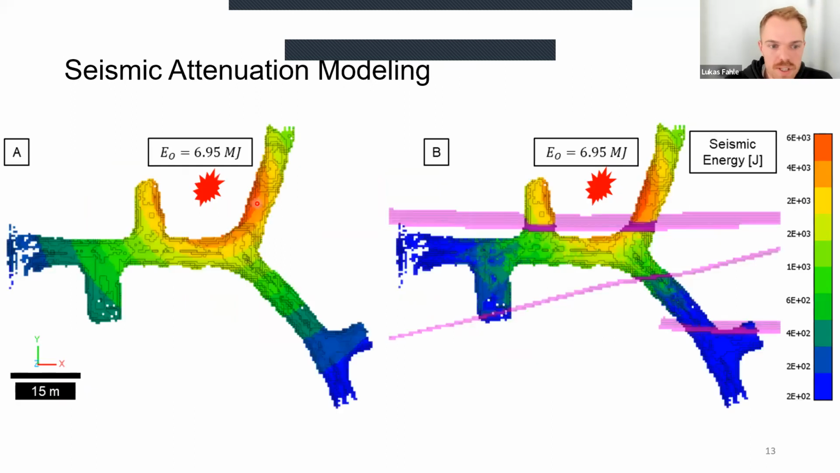And what that then looks like is something like this. Here's a simple example where we simulated an event. You can see here it is pretty clear. So this is the seismic energy in Joule. Again, this is more of observing relative trends rather than the actual seismic energy. There's definitely some work required to dial that in more and calibrate the actual seismic attenuation functions.